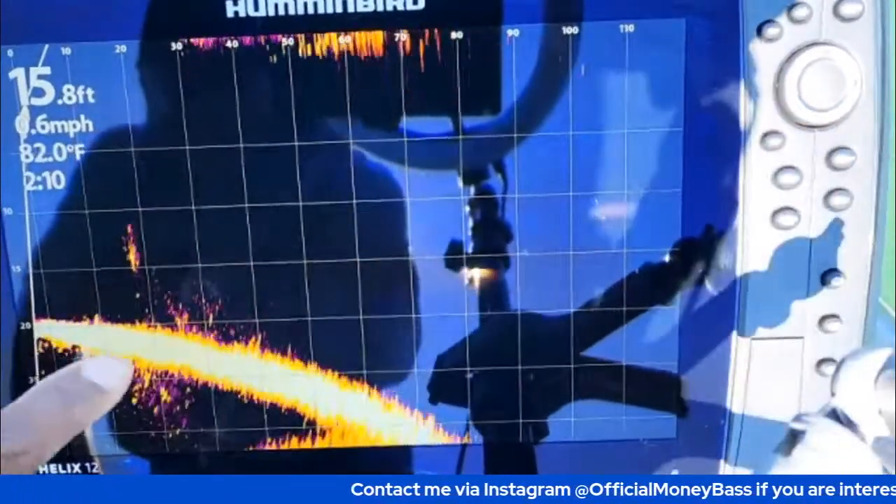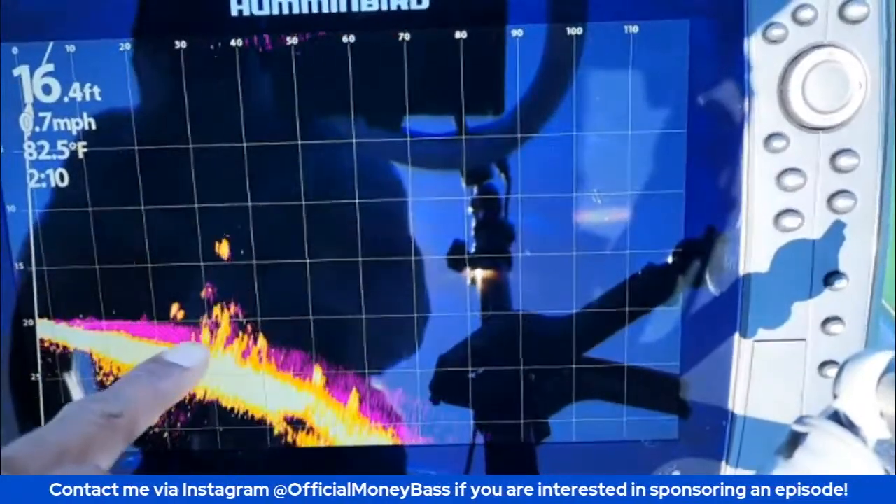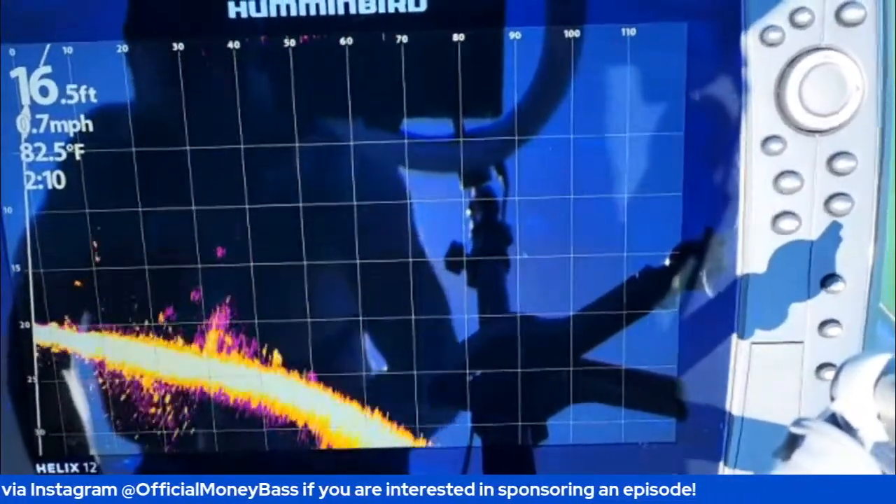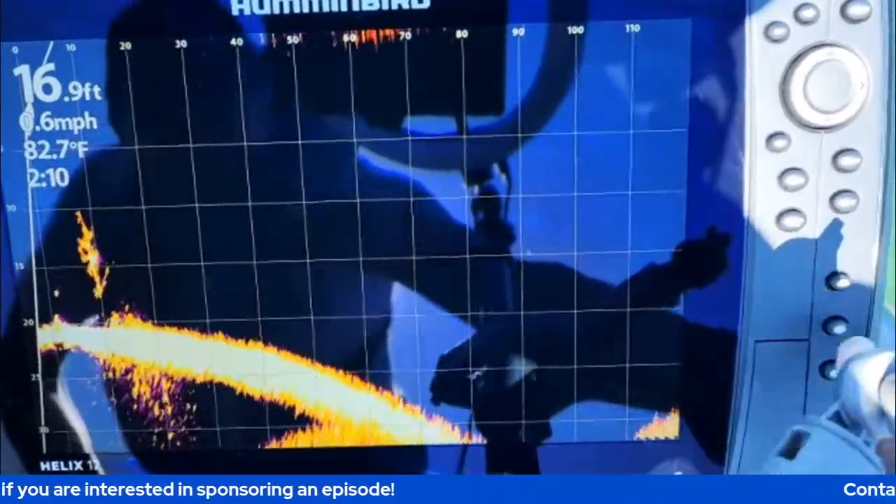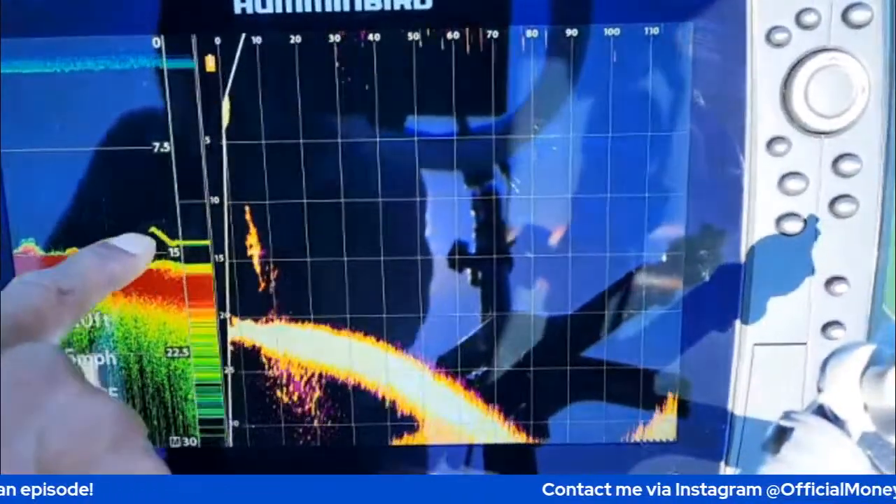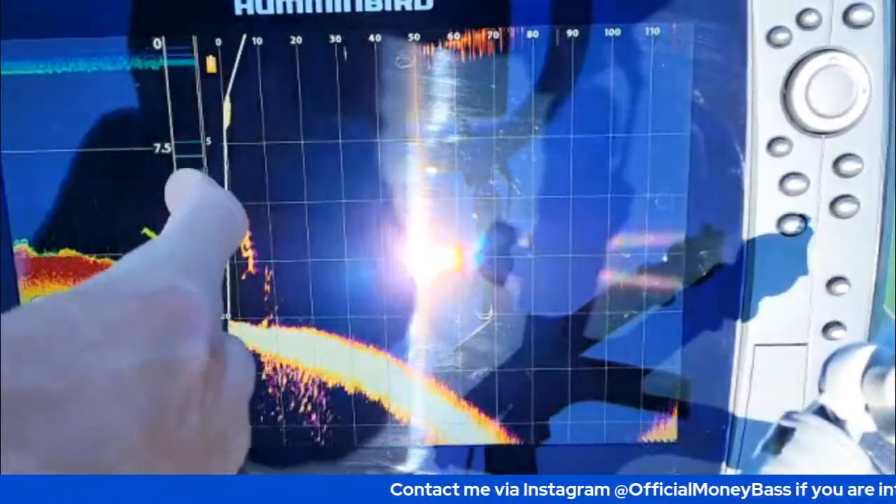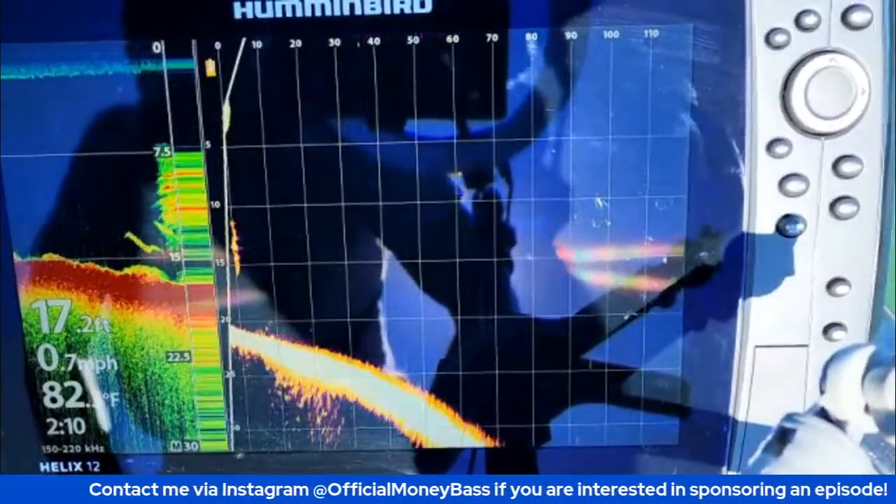All right, so we're almost over it right now, guys. I'm still just scanning around back and forth, but look at all those fish. Now we're just about on top of it. Now let me just go ahead and switch over to sonar so you can see how it looks on sonar as we get on top of it. That right there is a nice sized fish. Now we're coming up on that cover and we're going directly over it.